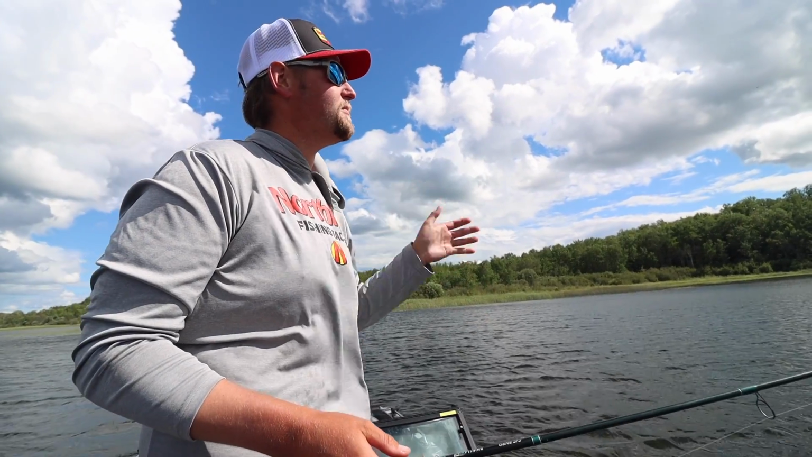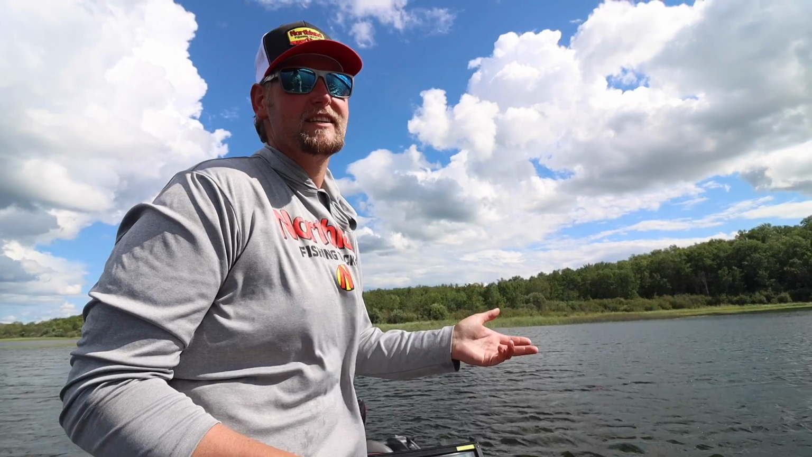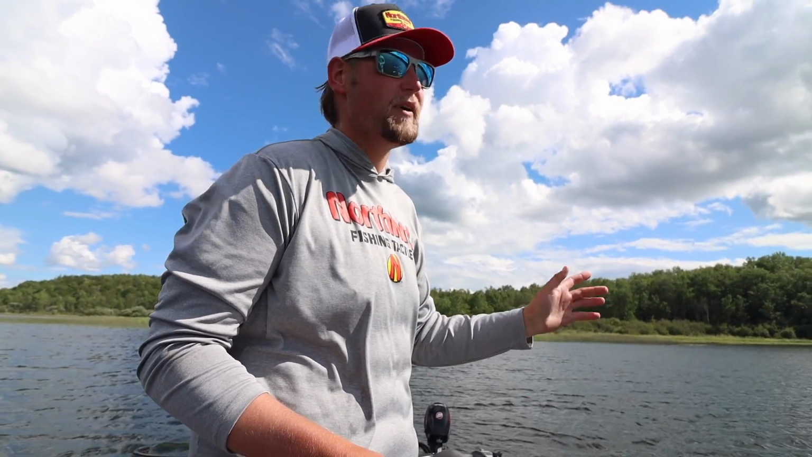I'll spend a certain amount of time on one fish. If it's the right one, I'm gonna try to get it to eat. But don't catch yourself sitting on fish that aren't gonna eat too long. So move around, find some different ones. You can kind of tell if those fish are gonna eat. If they're swimming around looking at your bait, you might get a couple to go.